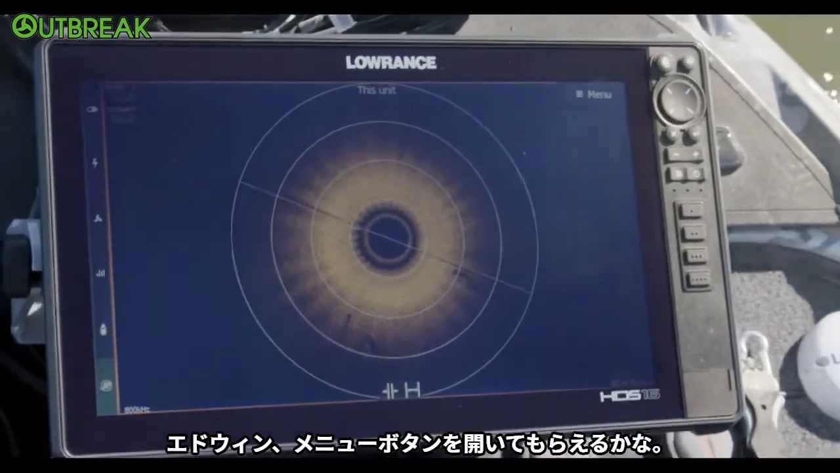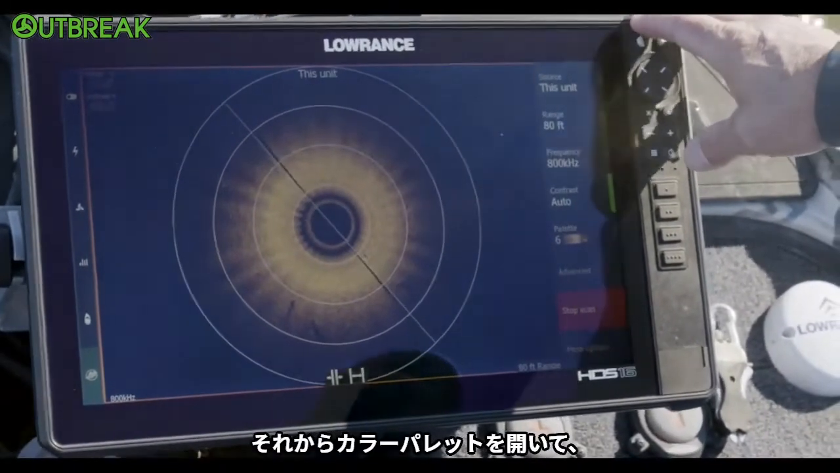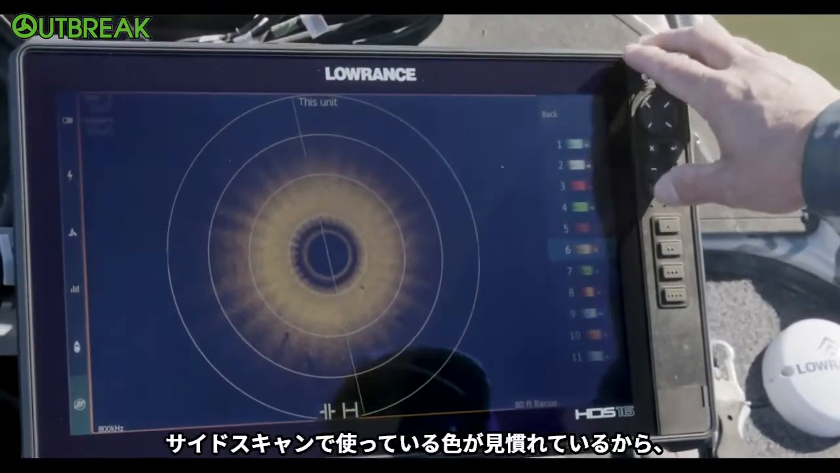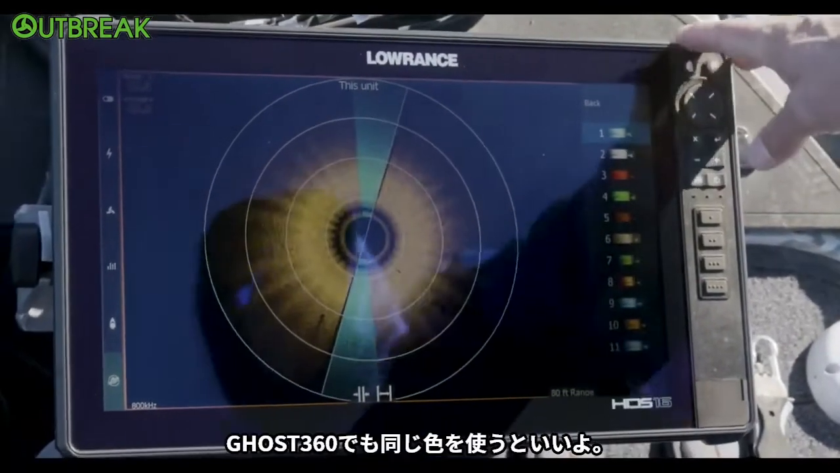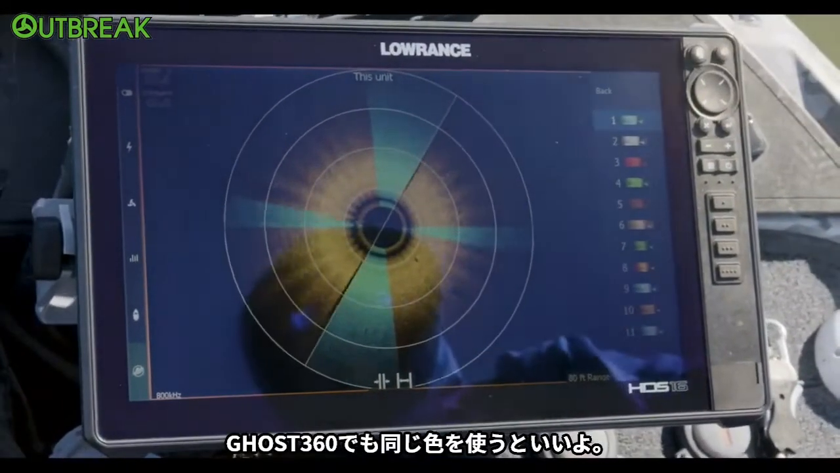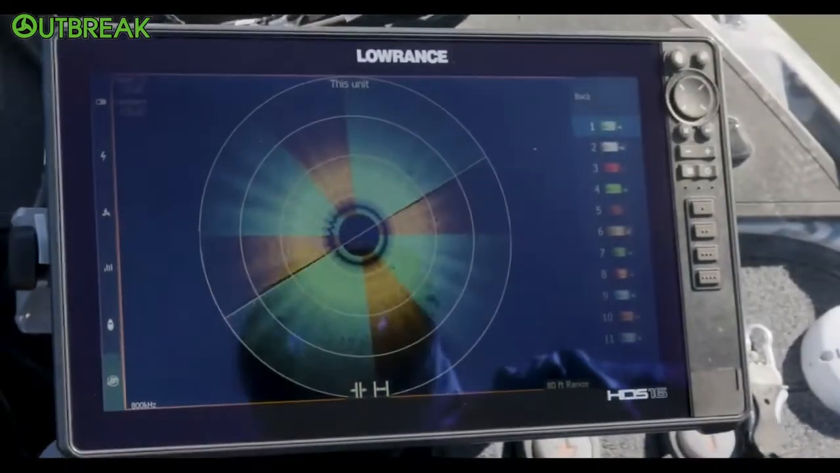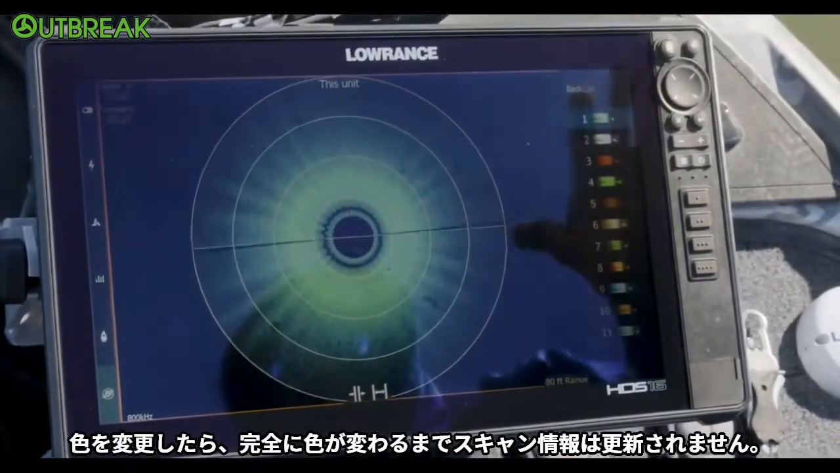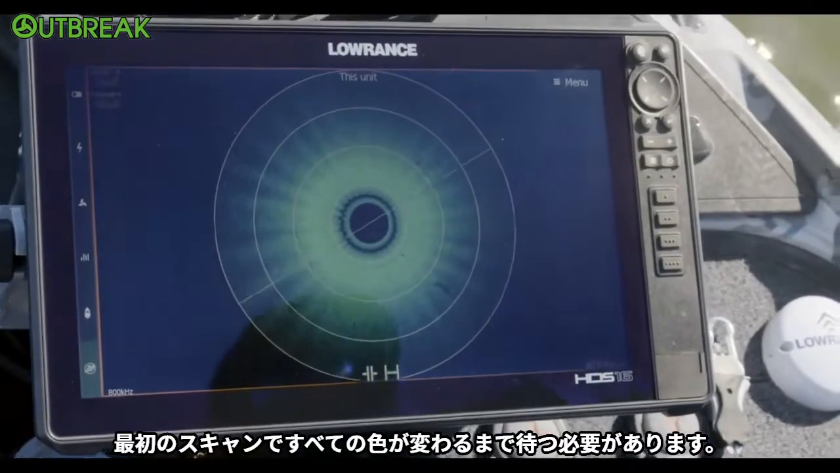Now go ahead and hit the menu button if you would, Edwin. Okay. And go to your color palettes. Okay. So look there, you've got all the color palettes. Whichever one you normally use on your side scan that you're used to looking at, you can use that up here on your 360 also. Okay, that's kind of cool. Until it does its complete scan, when you change the scan, it doesn't change everything. It's got to wait until it makes that first scan for everything to change out in color.